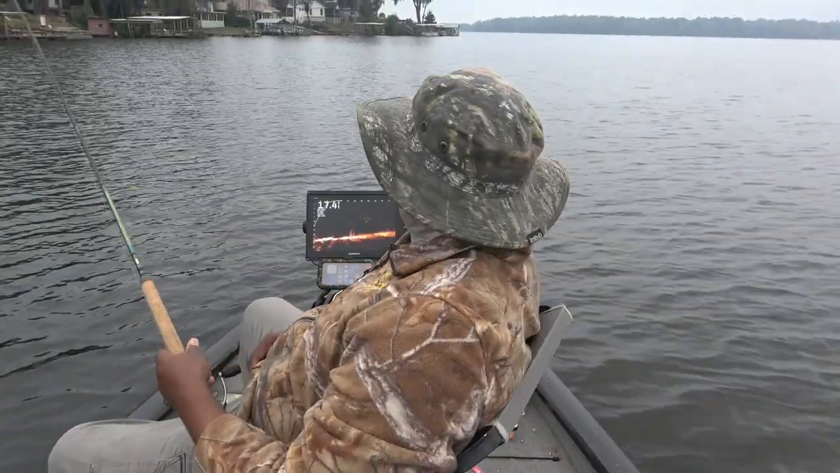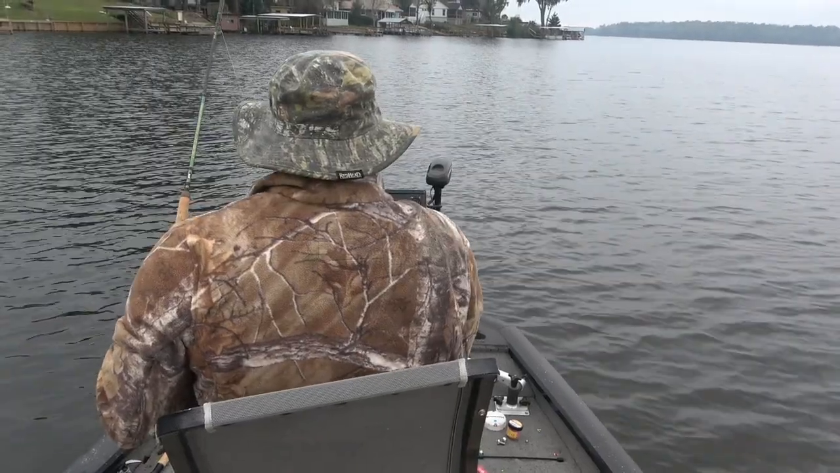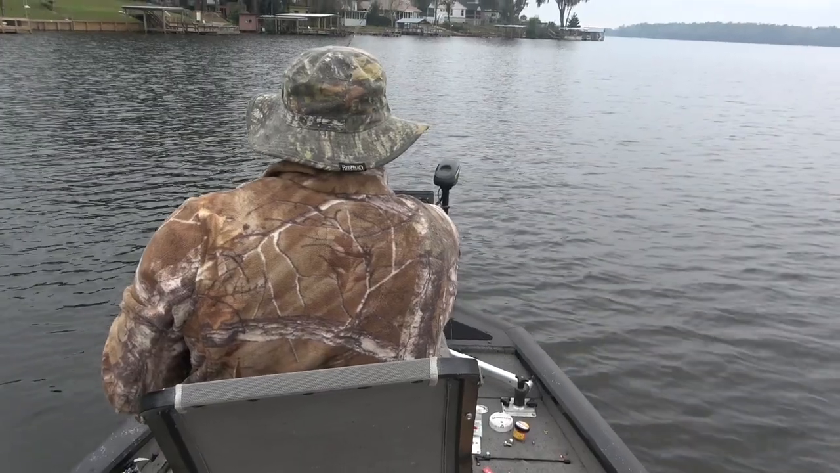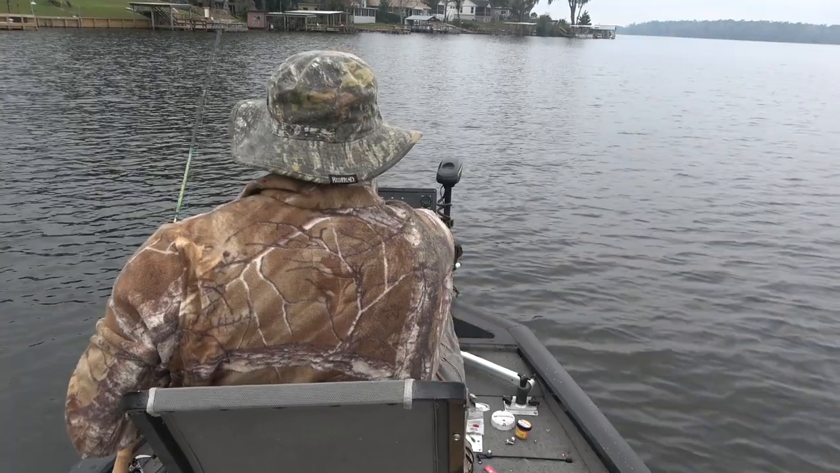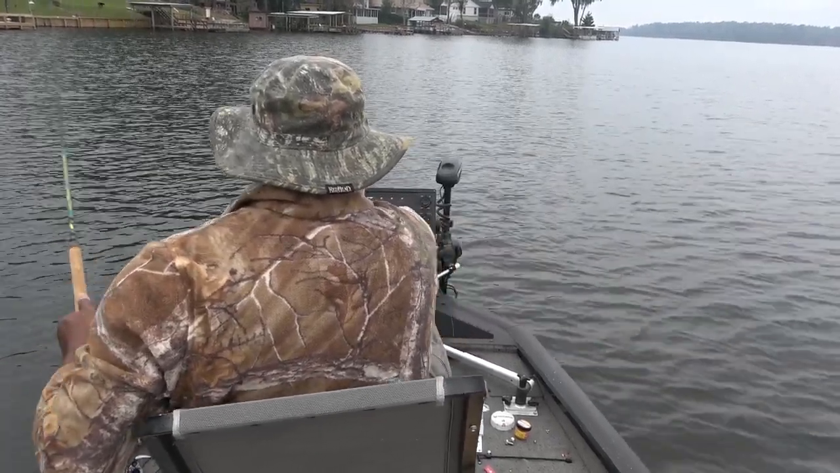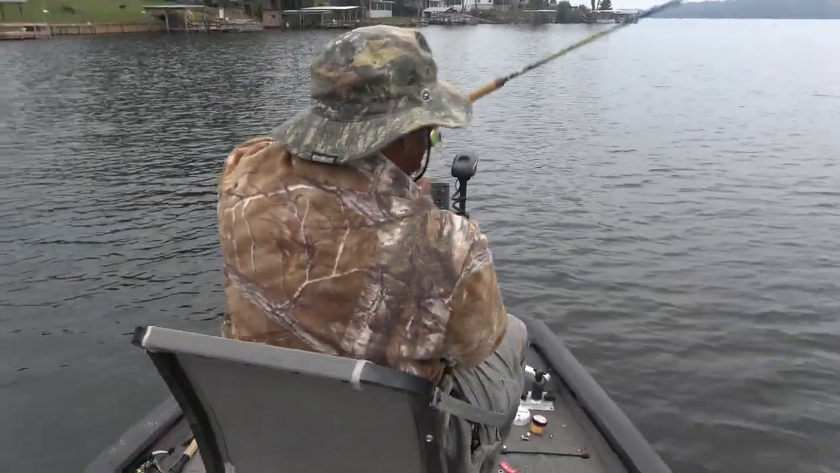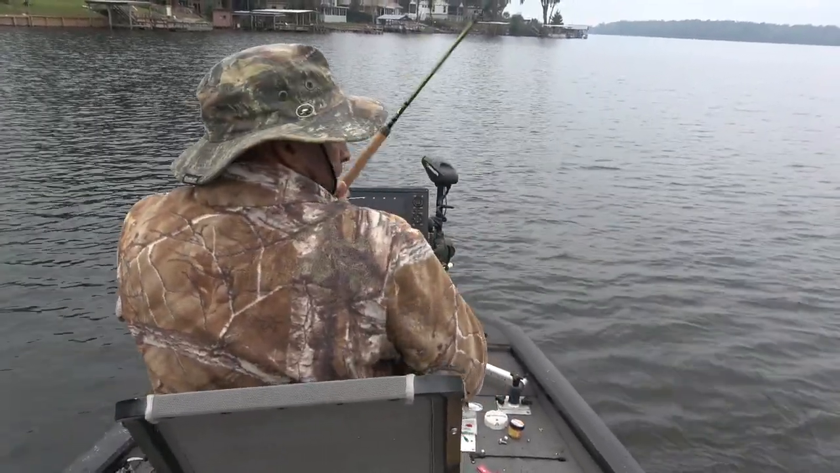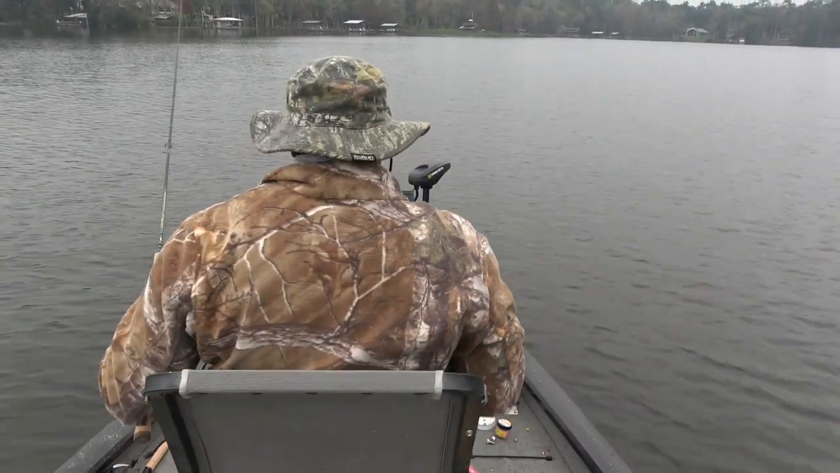Some fish coming up here. Need to see if I can catch one. There we go. Oh, Big Daddy. Big Daddy. Oh, got some hogs coming up.